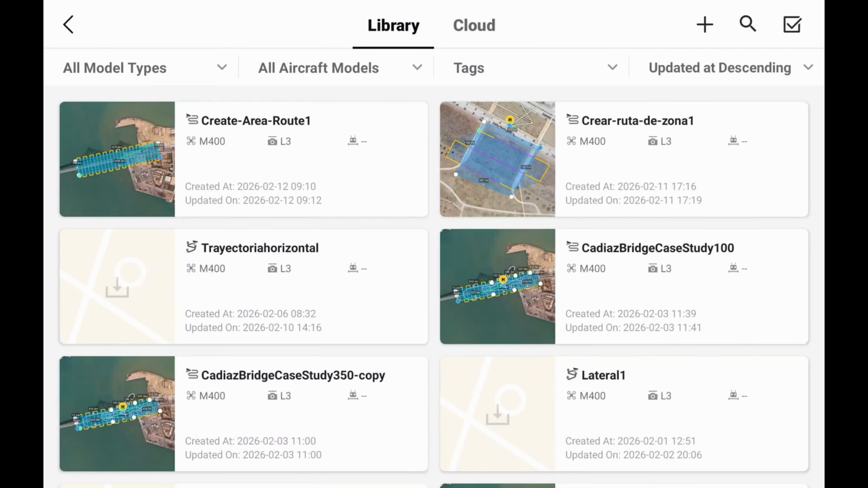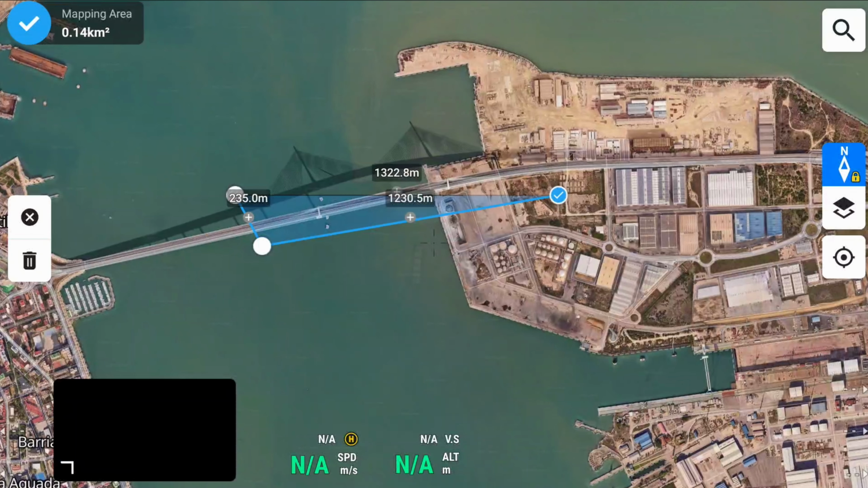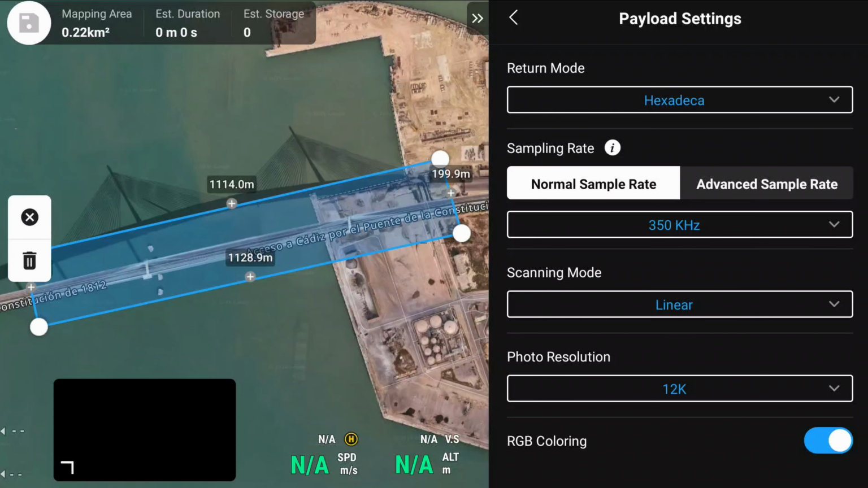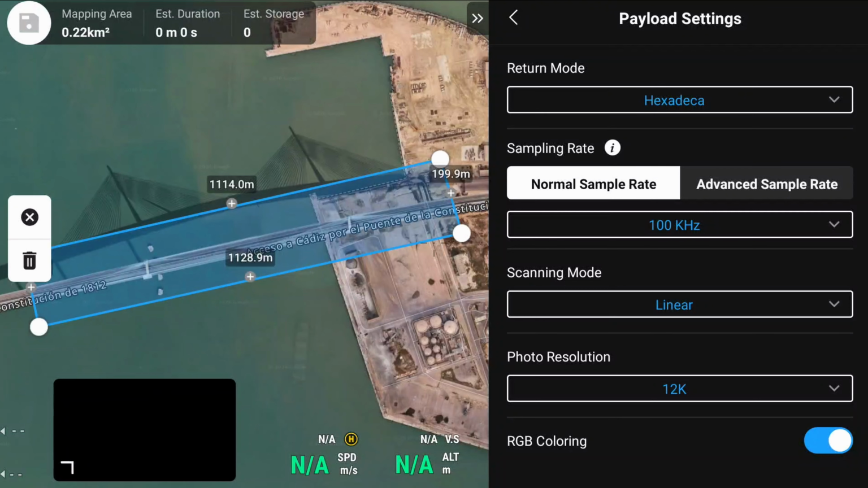Next, we move into Pilot 2 to create the flight route. In the flight route library, we create an area route and adjust the main parameters. Sampling rate is set to 100 kHz. DJI L3 can support a maximum of 2 million points per second, but in order to achieve a larger flight range, we